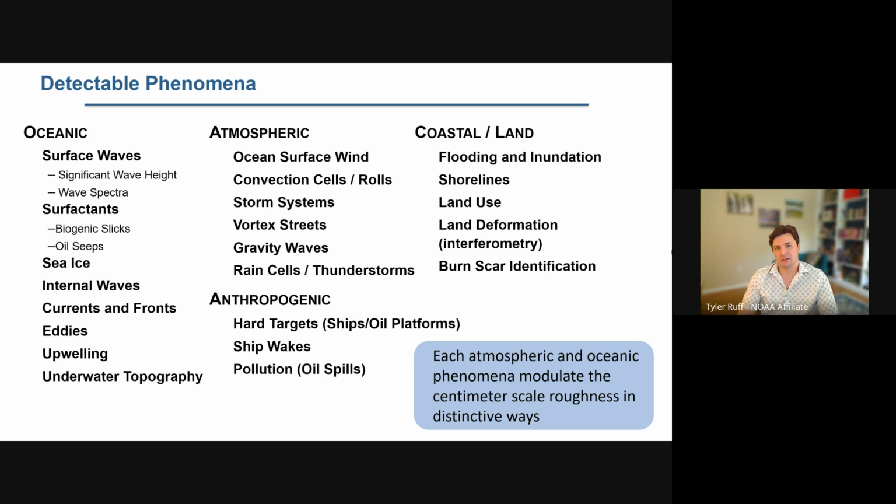And in the atmosphere, we do see a lot of convection, storm systems, vortex streets, and gravity waves. I did not mention anthropogenic sources really, but we can do ship tracking and oil platform monitoring. And we also monitor oil spills or areas of surfactants as well. We do publish those on our webpage, but they're a bit experimental right now.